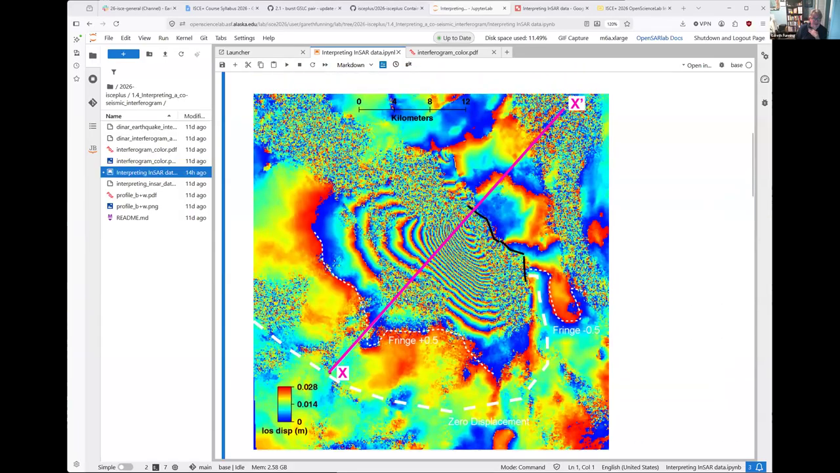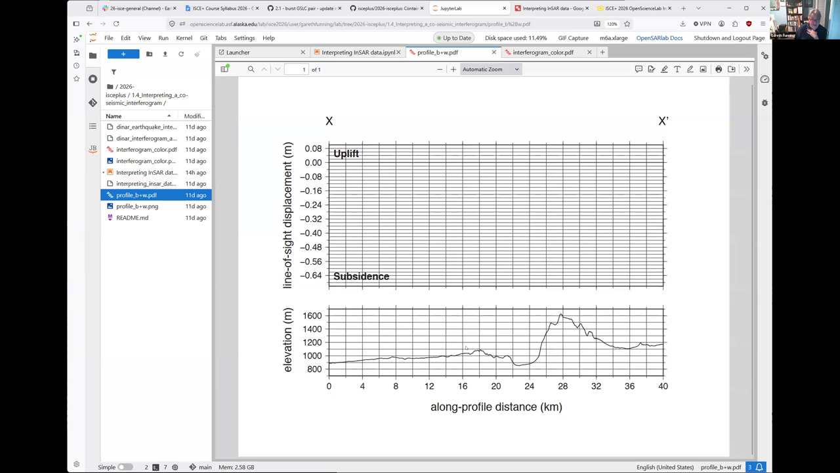So the next thing we want to do is to go a little bit further and to take this profile and actually make an interpretation of the displacement as a function of distance along the profile line. For that, you'll find in the files here a grid which shows the distances, the locations of x and x prime, and the distances in kilometers along the bottom.